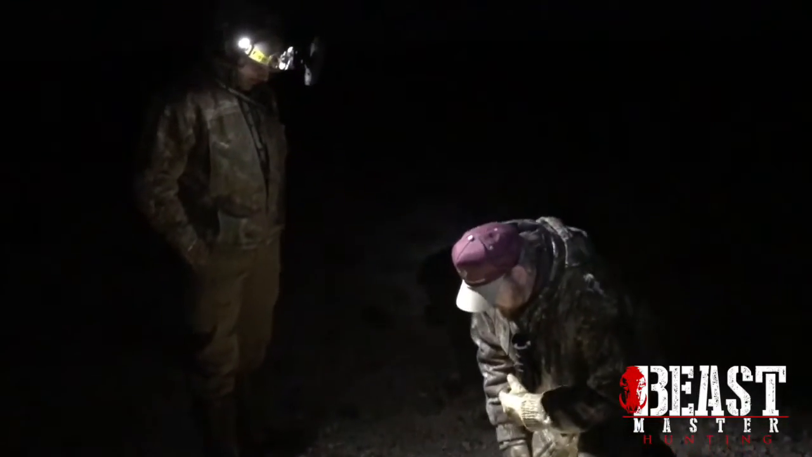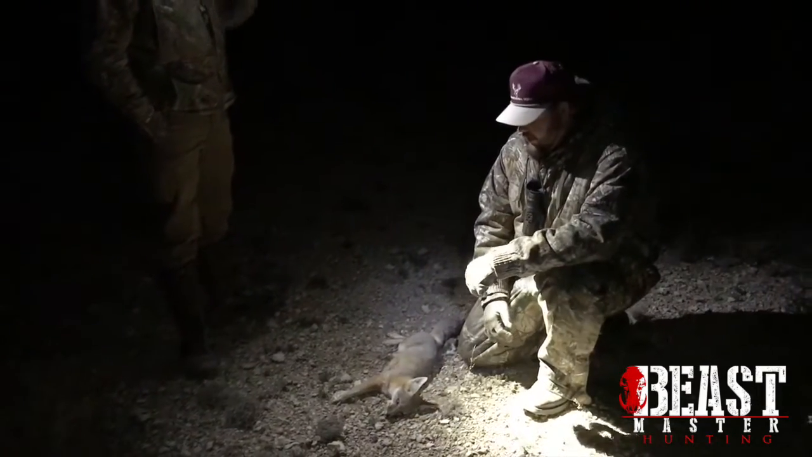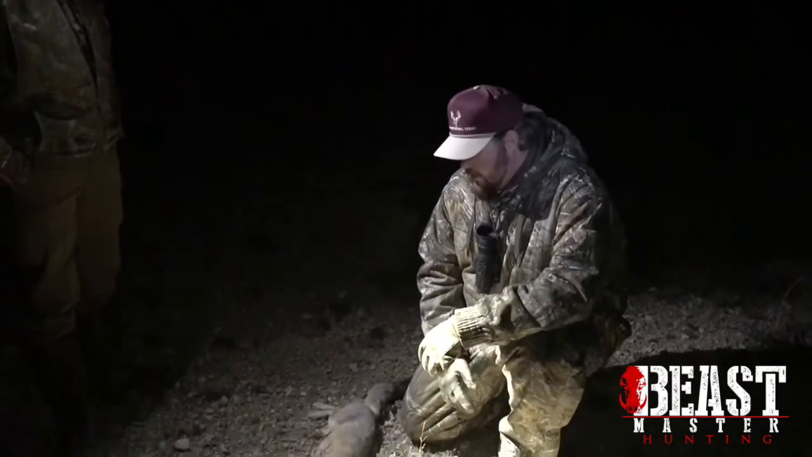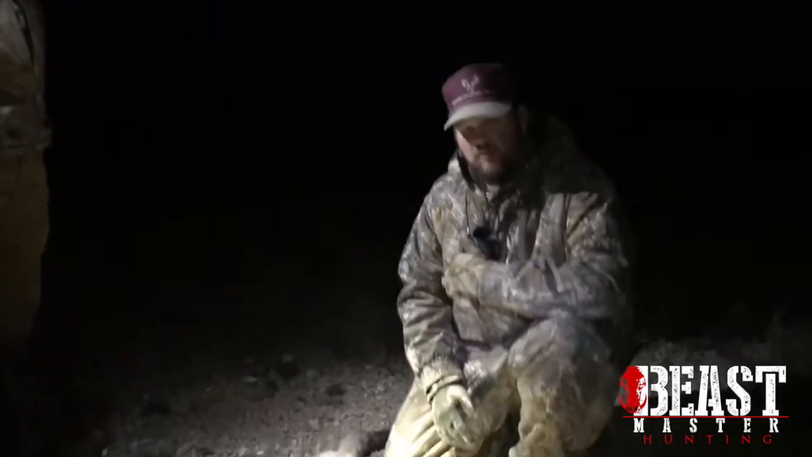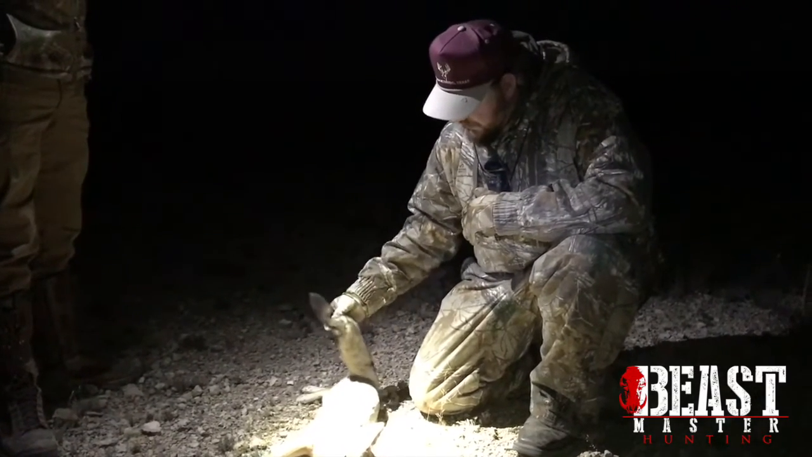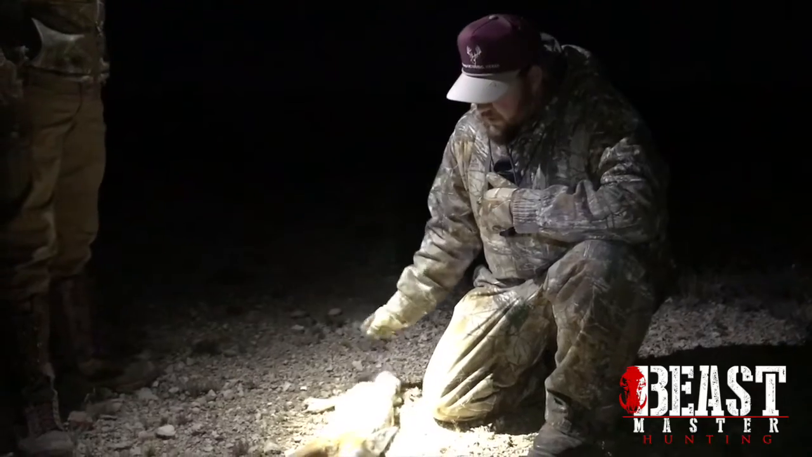Give us a breakdown on how you can tell it's a kit fox versus a gray fox. Well, just in general, a kit fox is going to be smaller in frame. They're not going to have as distinctive colors as a gray, especially in the tail. You can kind of see that this tail has the black tip, but it doesn't have a real dark stripe running down the center of it.